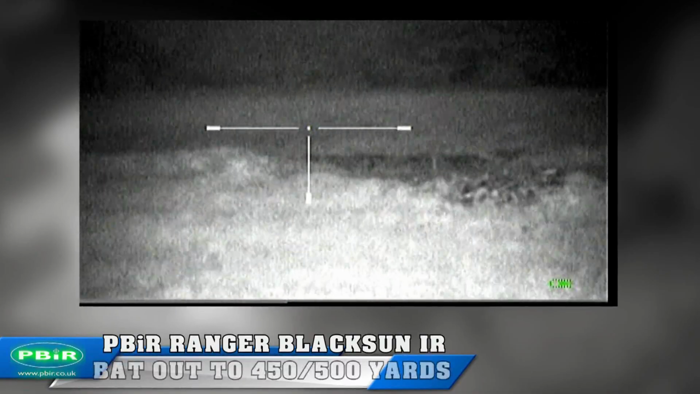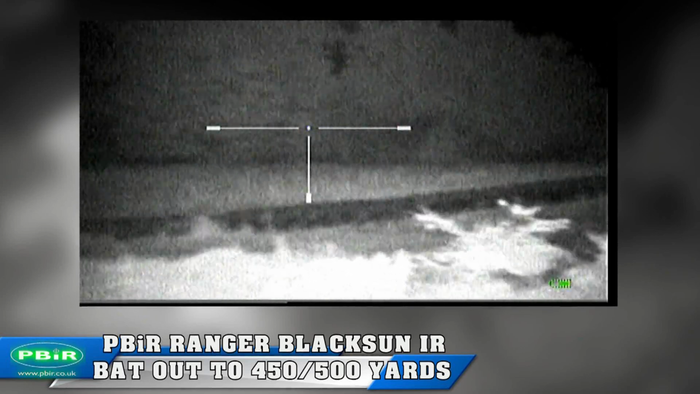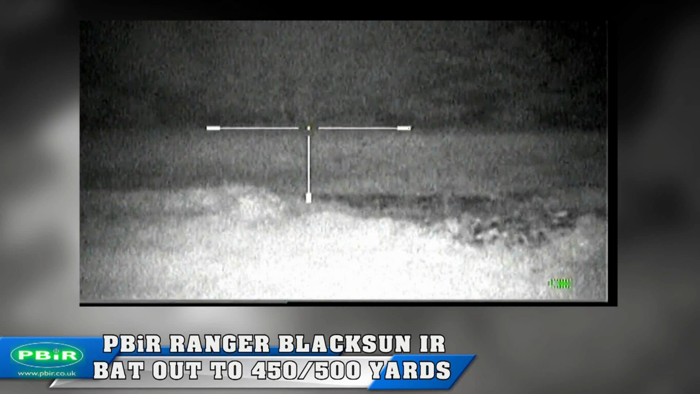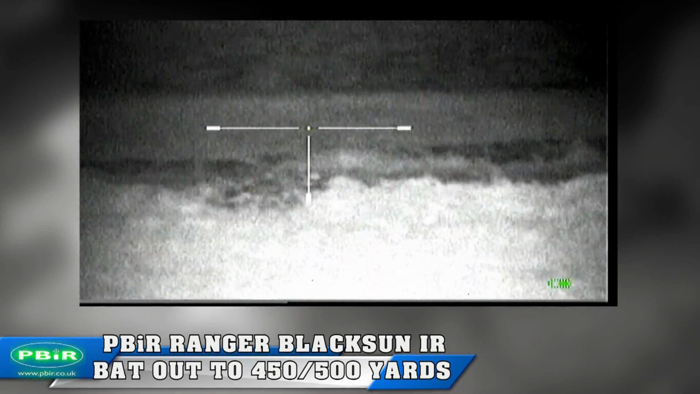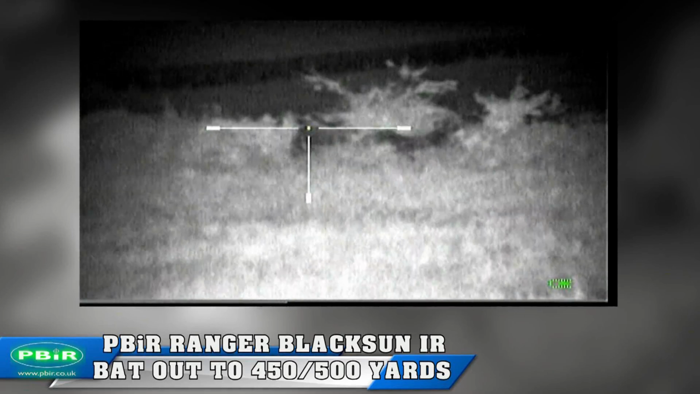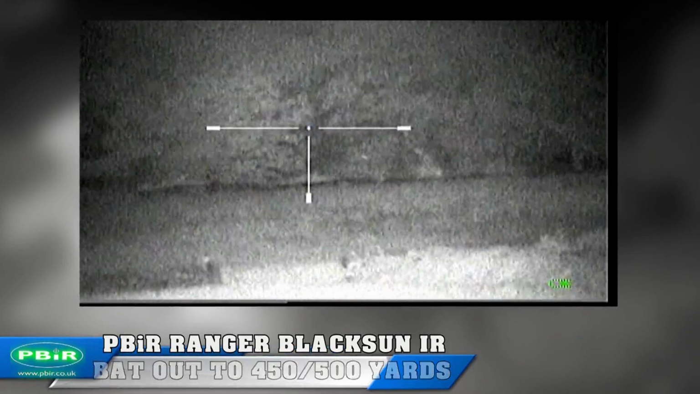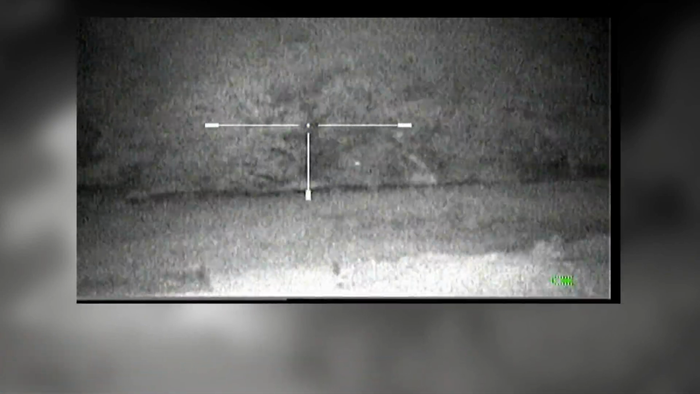Now it was while I was filming this that this little fella came into view, a bat. Now he's out to about 450 yards near the gate posts. Through my Yukon, the picture quality was spot on. Sharp picture, clear. And I was hoping by filming this little fella just to try and get that across. So that's the IR glow stick out at 700 yards.